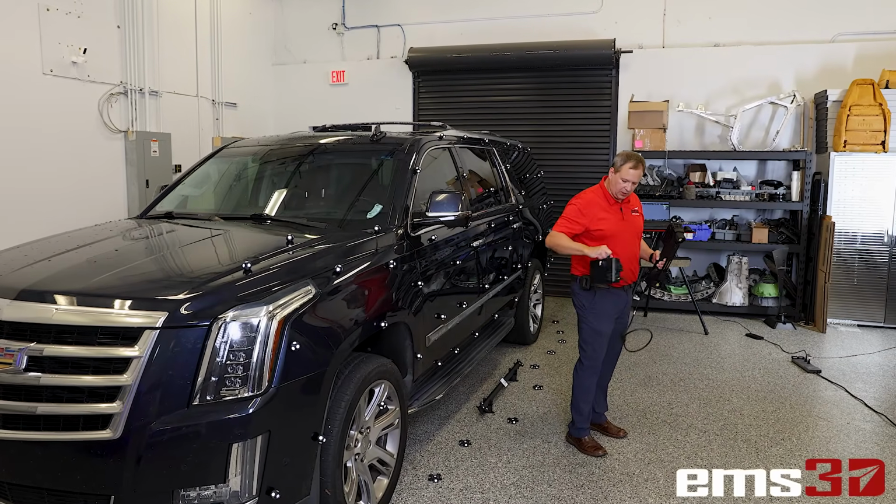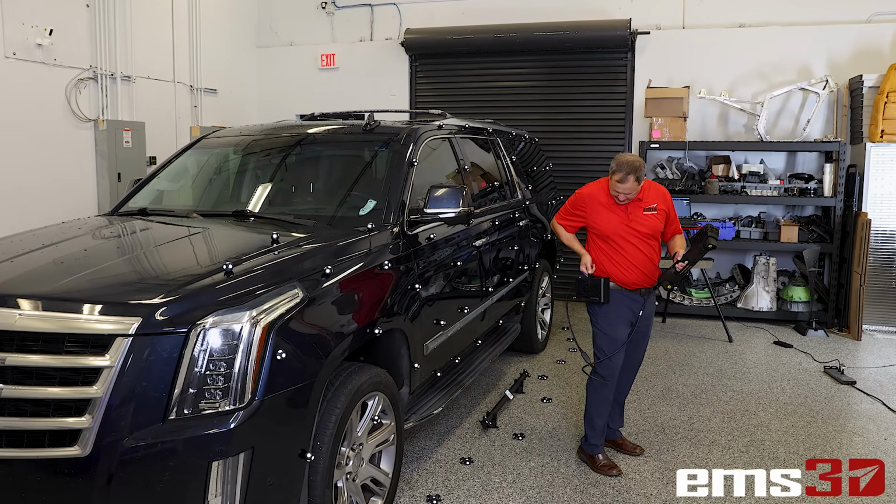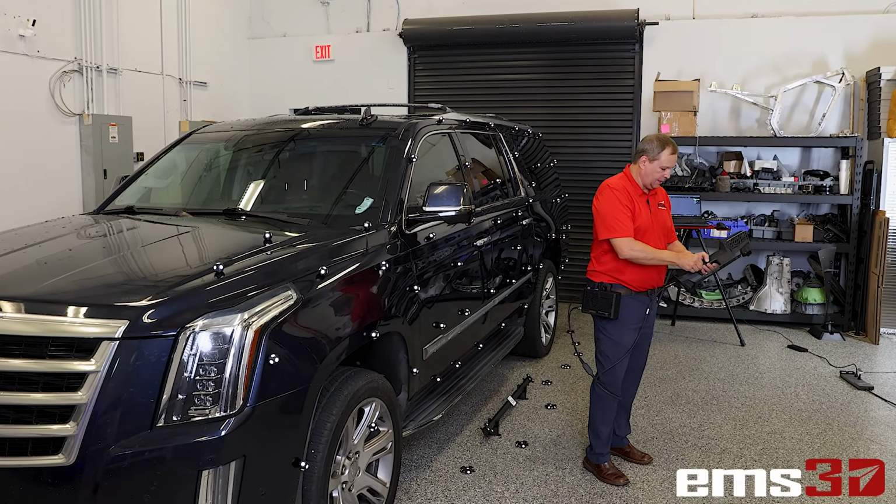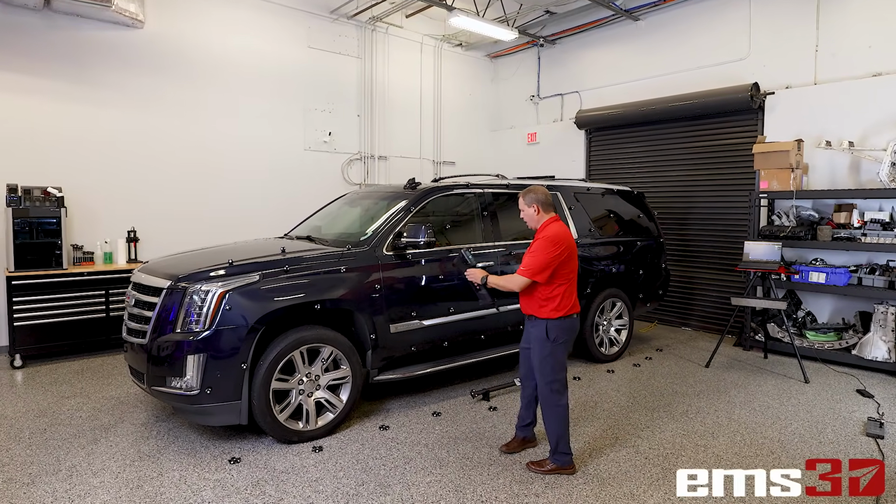But it comes with a belt clip. It's got a hook on the back. You can see it's just got a short tether here. And I just put it on, click it in. I always put on my lanyard here, and then I'm ready to go.